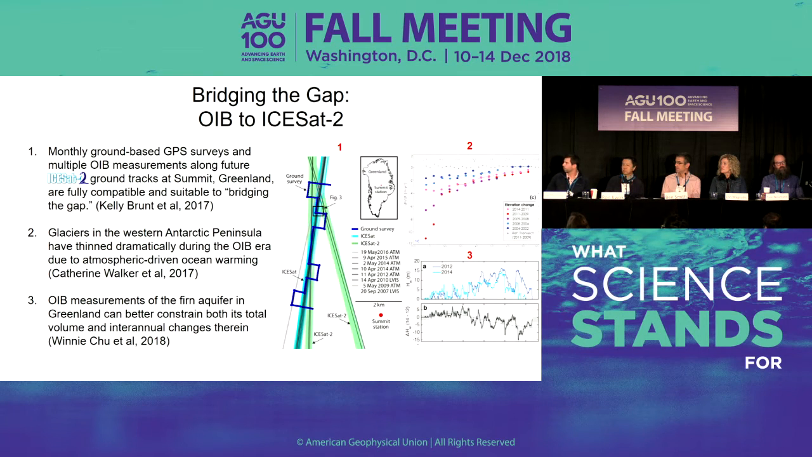And then finally, Winnie Chu and others earlier this year published an examination of both IceBridge altimetry data, radar data, and modeling to map not just the total volume of the firn aquifer and porous snow in southeast Greenland, but also how that volume seems to change on an interannual basis. So just a few examples of how Operation IceBridge has helped support the ICESat-2 mission. And with that, I think I'll be opening the floor to questions.